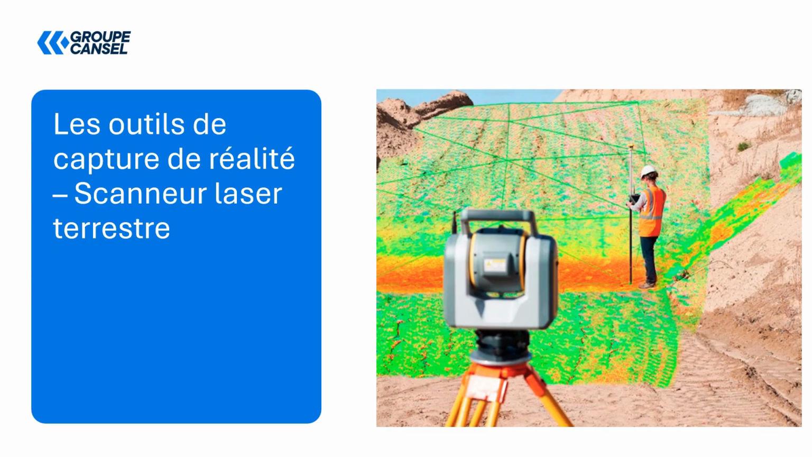Next, in the reality capture tools, we're going to talk about terrestrial laser scanners. So the example we have here right now is a system that will be installed on a tripod, allowing you to perform local surveys. Starting from the tripod, you'll need several setups to be able to cover the entire site, which will be useful for smaller scale projects.